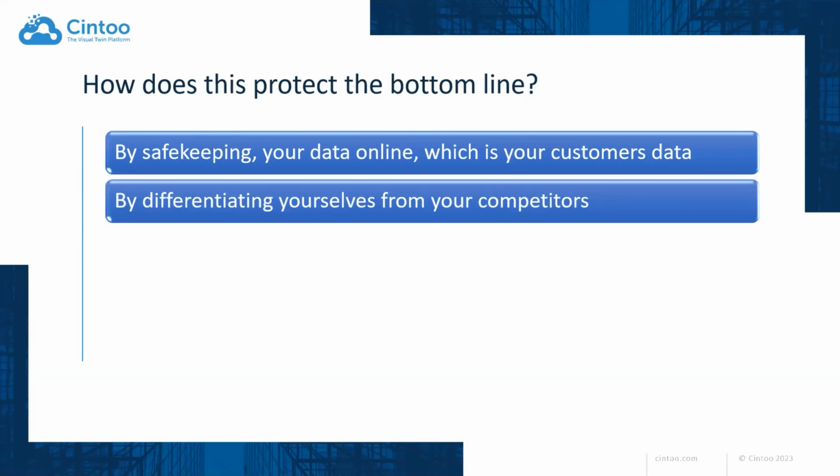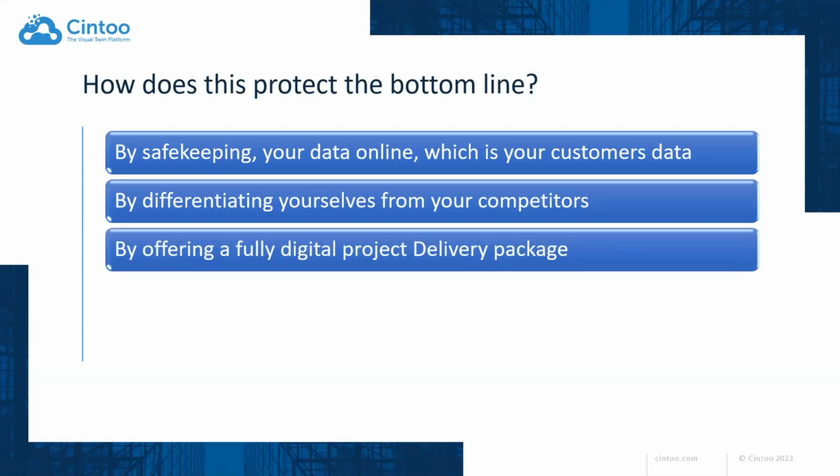You're differentiating yourself from your competitors by offering something different, by innovating. You're not just printing out some plans or offering a digital file. You are effectively offering a fully digital project delivery package.